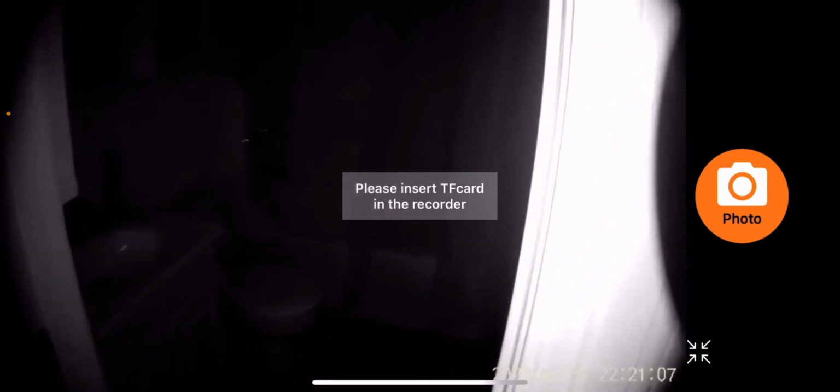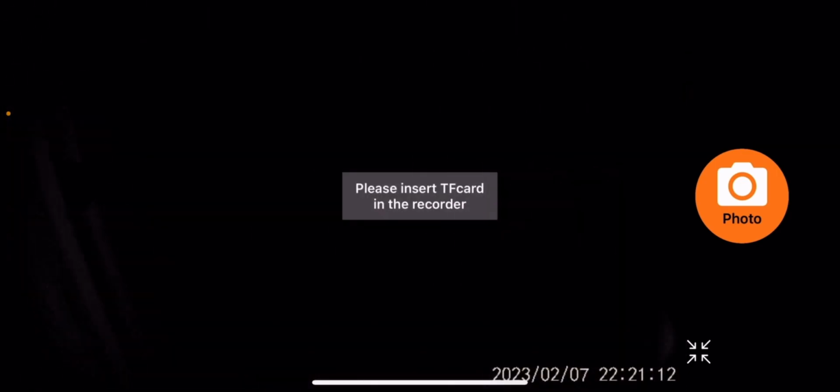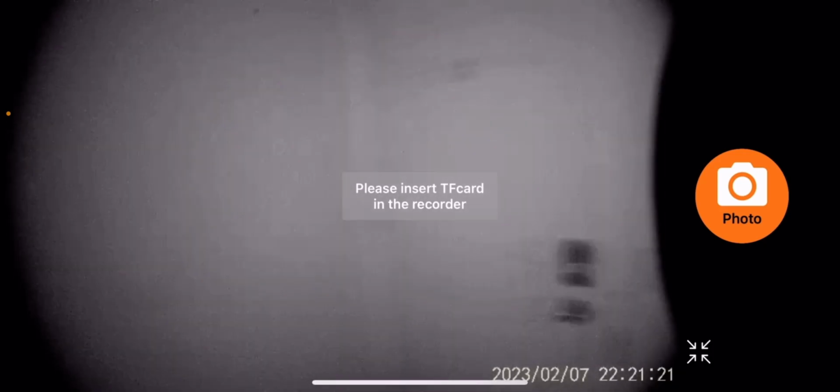Now, the infrared's also bouncing off the walls, so you don't need a whole lot of infrared inside a house to do really well. As a matter of fact, you could bounce an 850 off the ceiling and get good results, similar results to this actually. So we're going to come back here. We're going to flip it sideways.